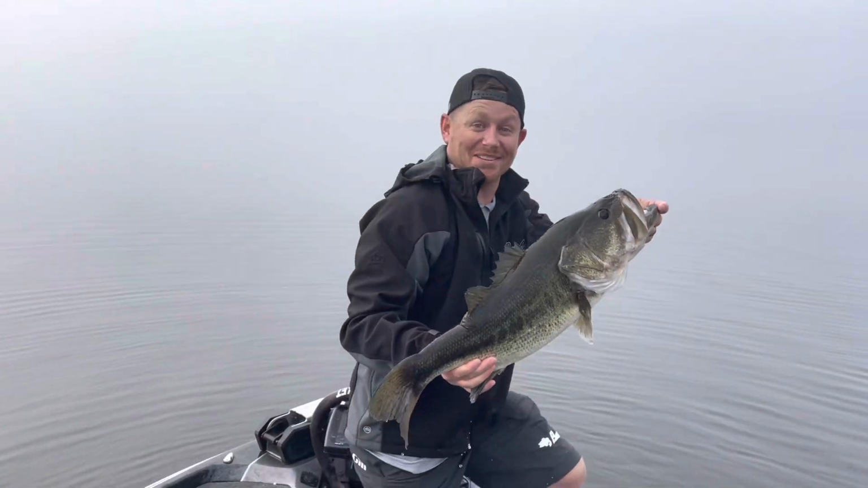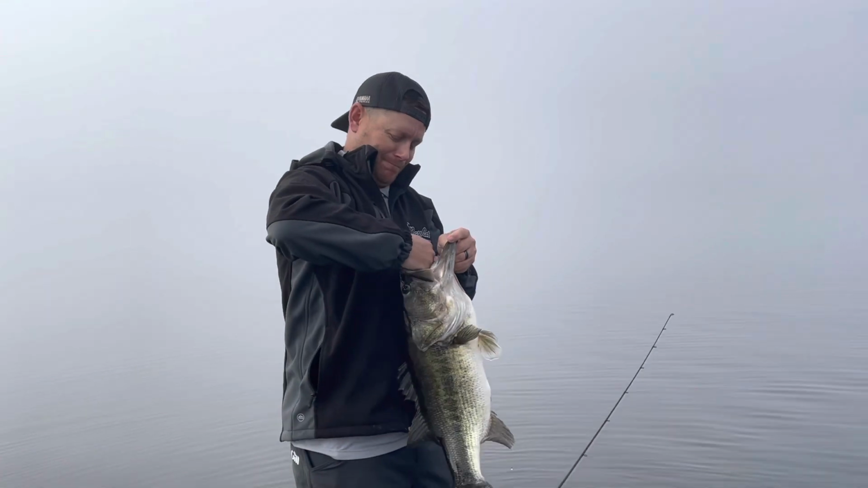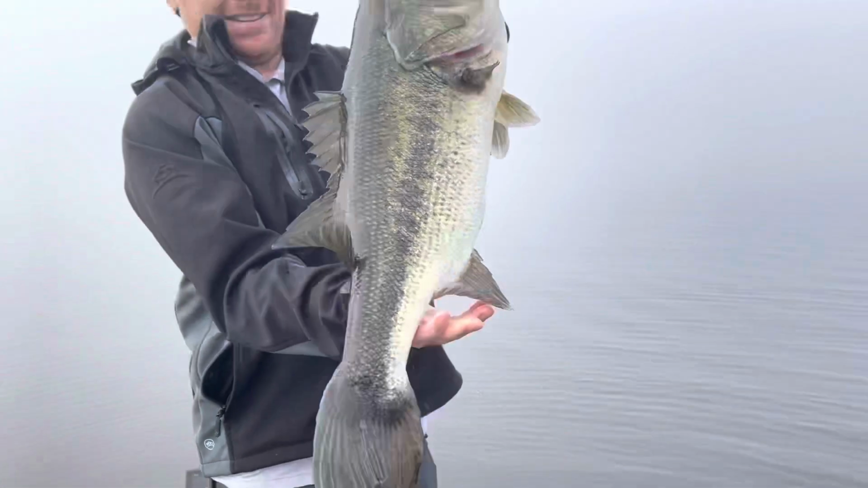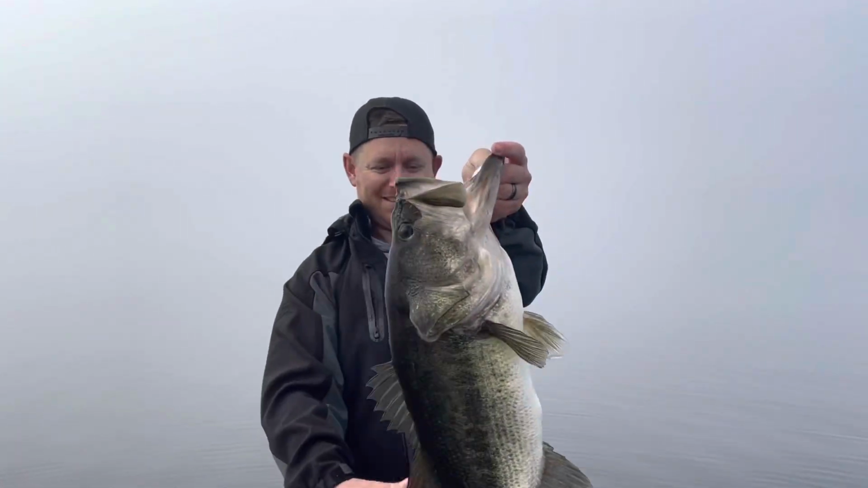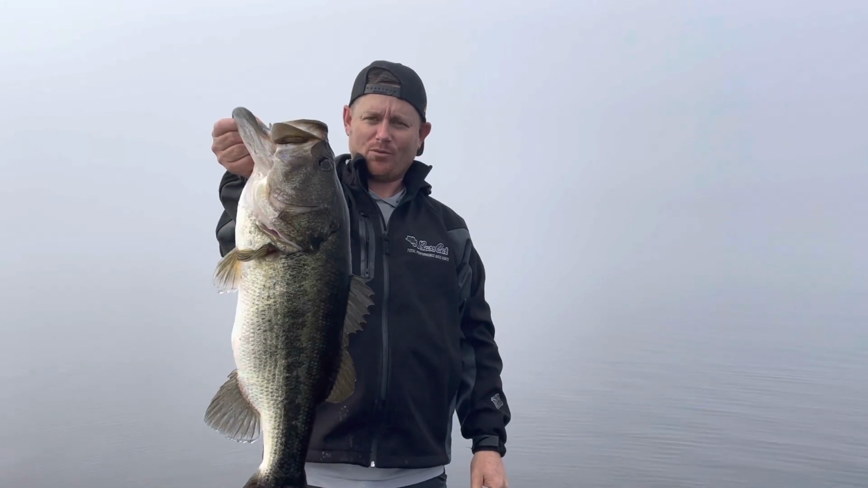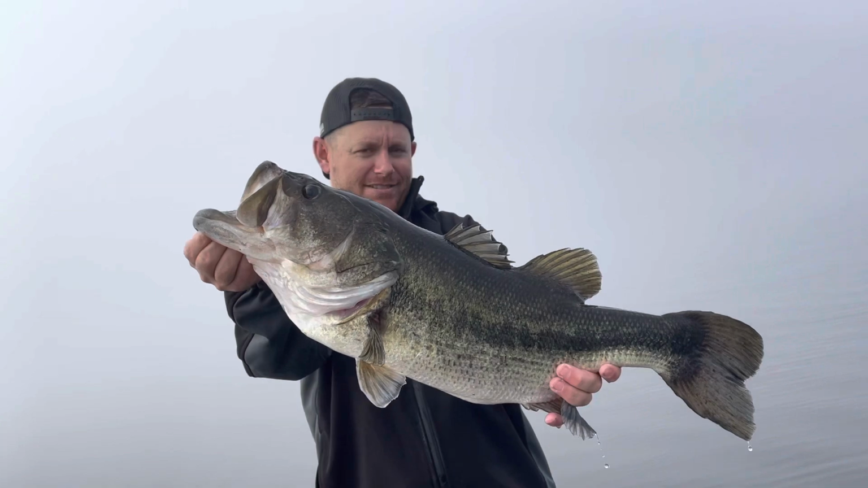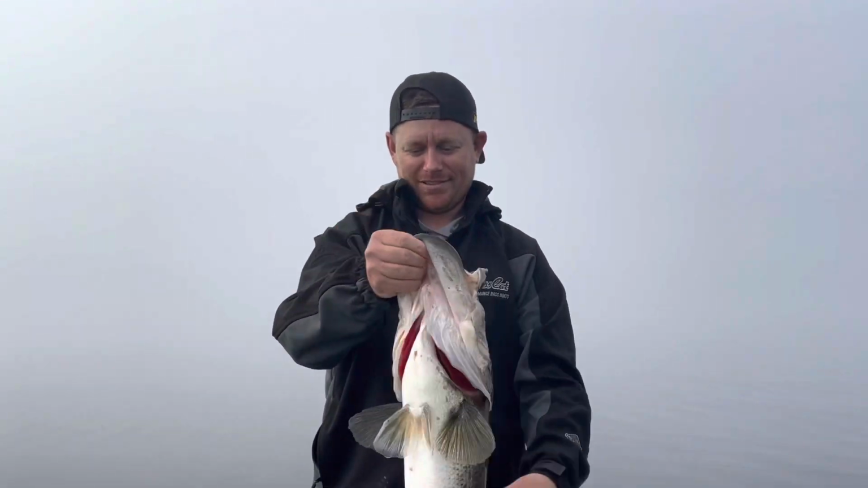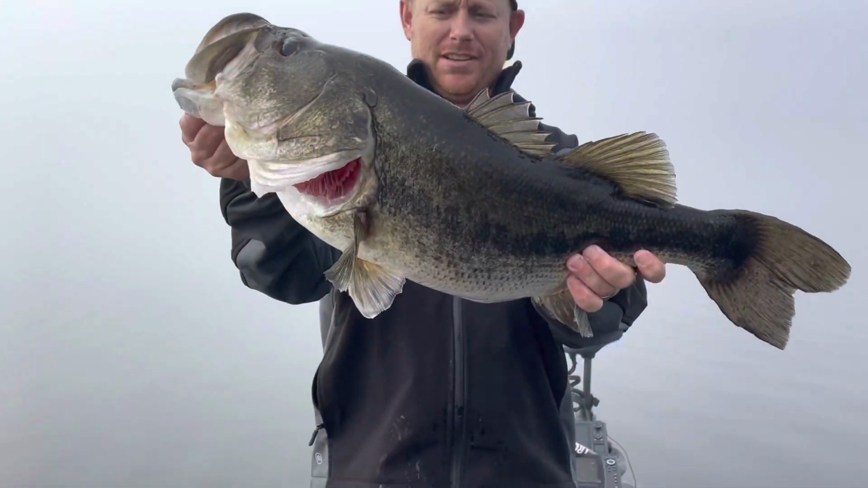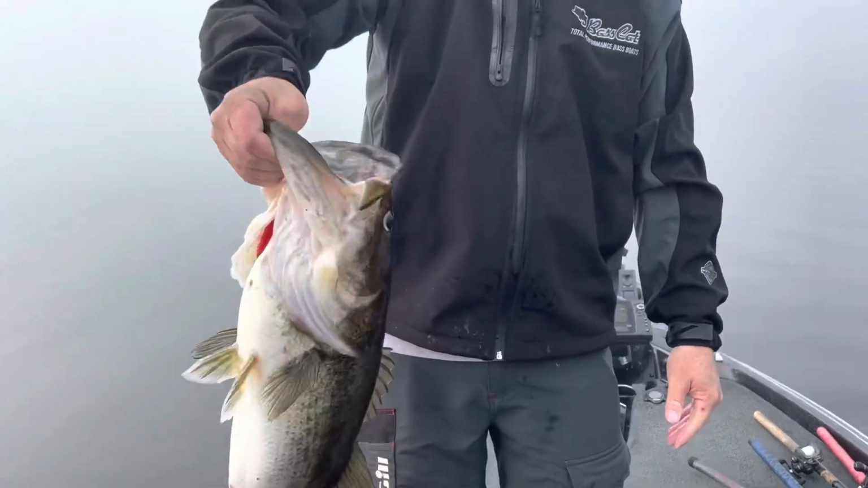I knew when I set the hook on that thing, it was a big one. Look at this. Little 3.25. Oh, that's a good way to close out 2021 right there. It's a pretty one. Wow. How much you think it weighs? He's easy over 7. He's 8, no problem.